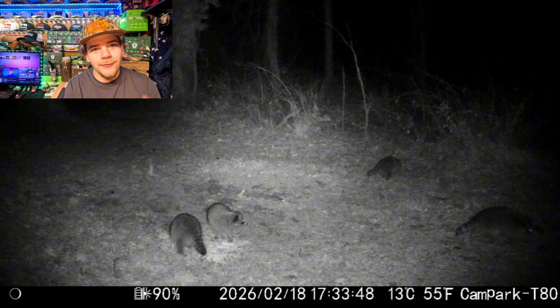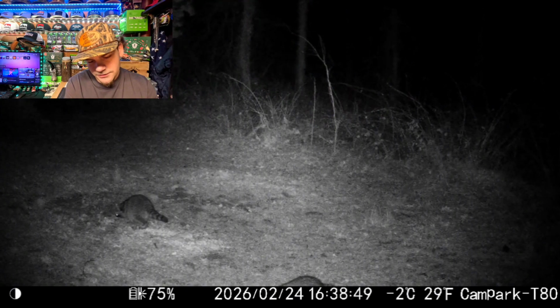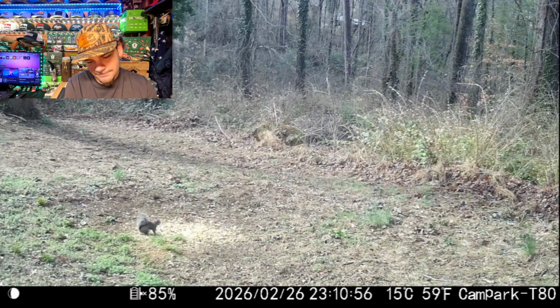Oh, okay, there's 4 of them now. Y'all can see. So that may be the mama and the babies, and then the babies just grew up. Which, I mean, it would be around the right time that they got pretty much as big as mom. Y'all can't even tell which one's mom now. So now there's just 3 of them. There's 2 in the pile. There's just 1 again.